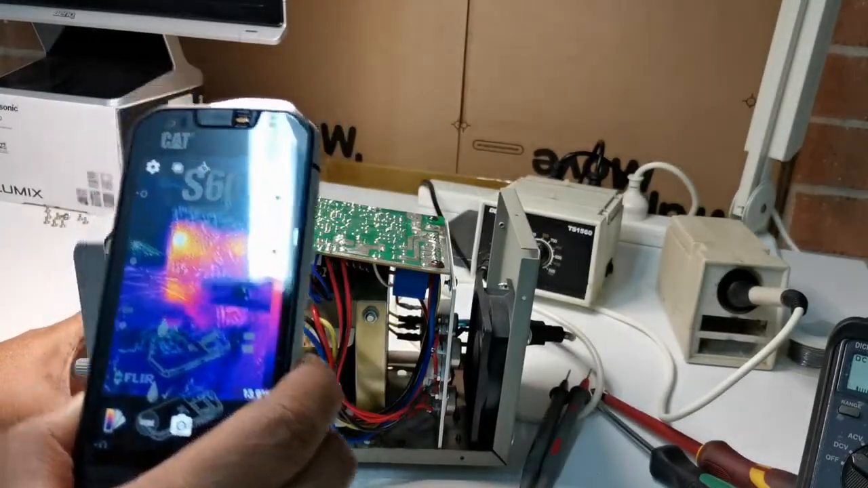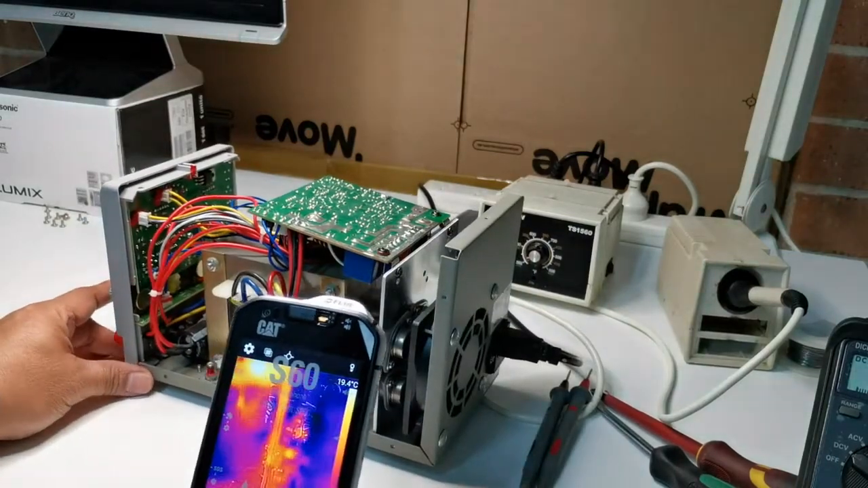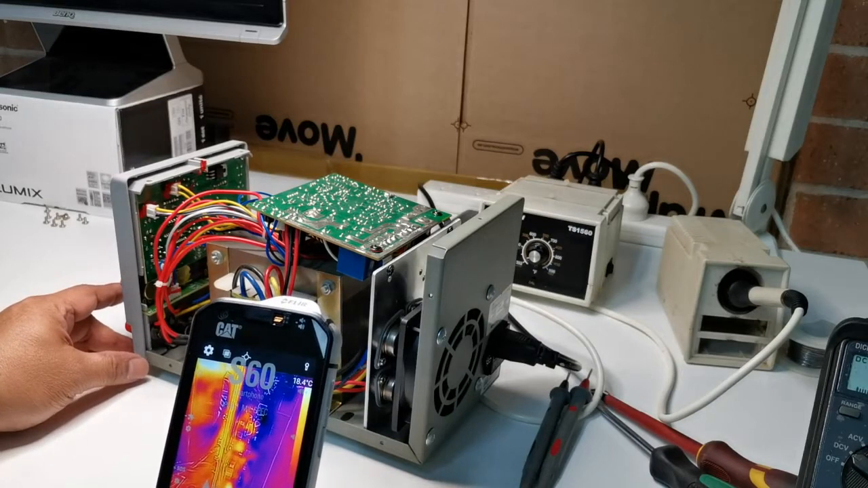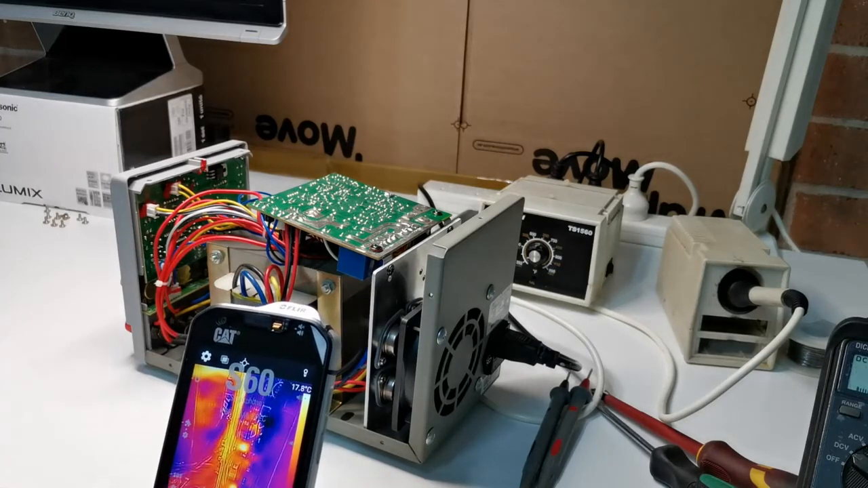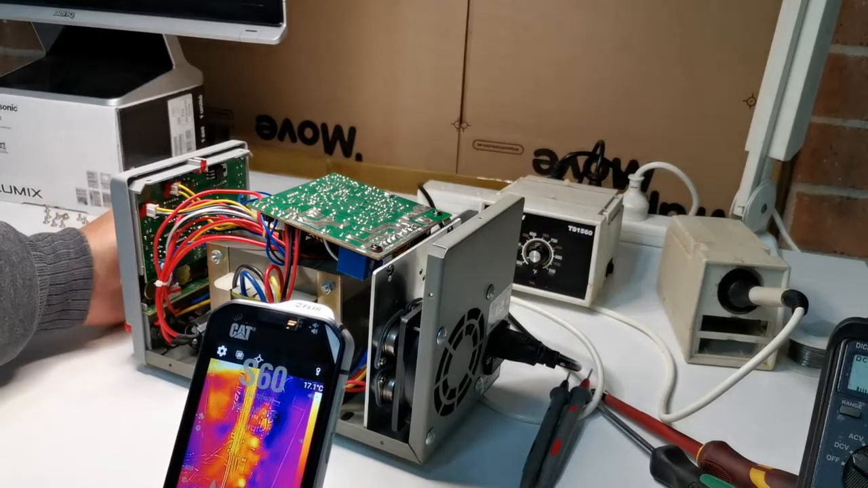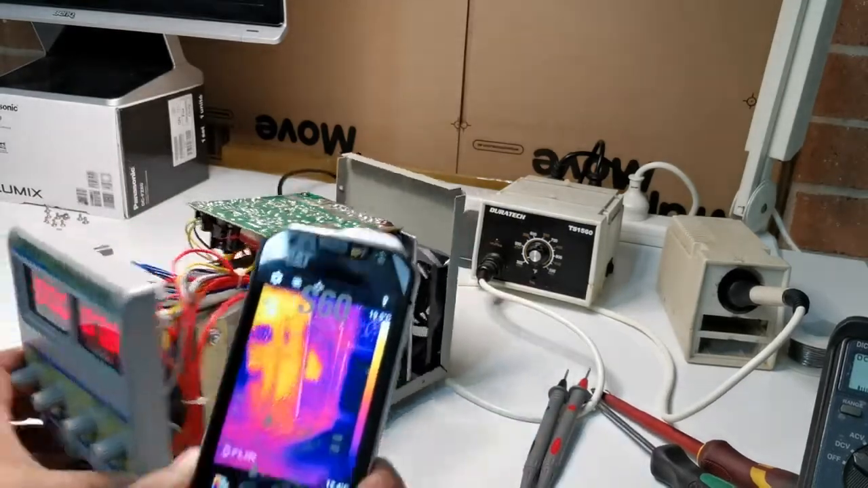Oh, you can see that there is heating, but it's strange that the power transistors at the back are only 17 degrees centigrade, so it's not really operating.